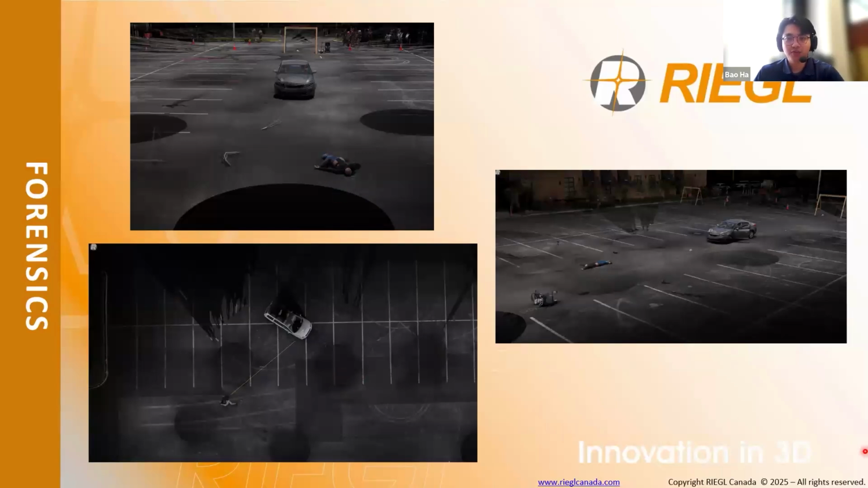When investigating a crime or an accident scene, capturing every detail accurately and efficiently is paramount. Traditional methods rely on thousands of photos and manual measurements, but a single scan can preserve the entire scene in 3D down to millimeter accuracy in just a few seconds. For law enforcement, speed isn't just about efficiency, it's about safety as well.